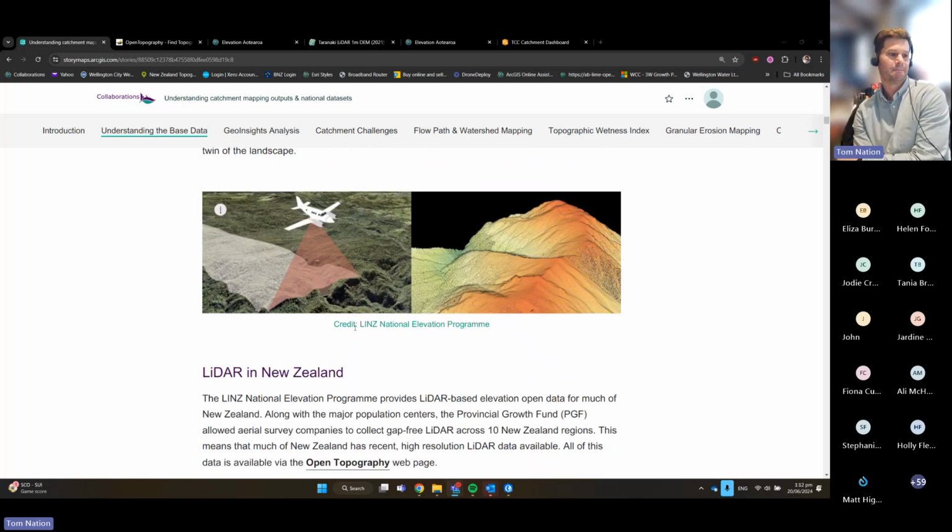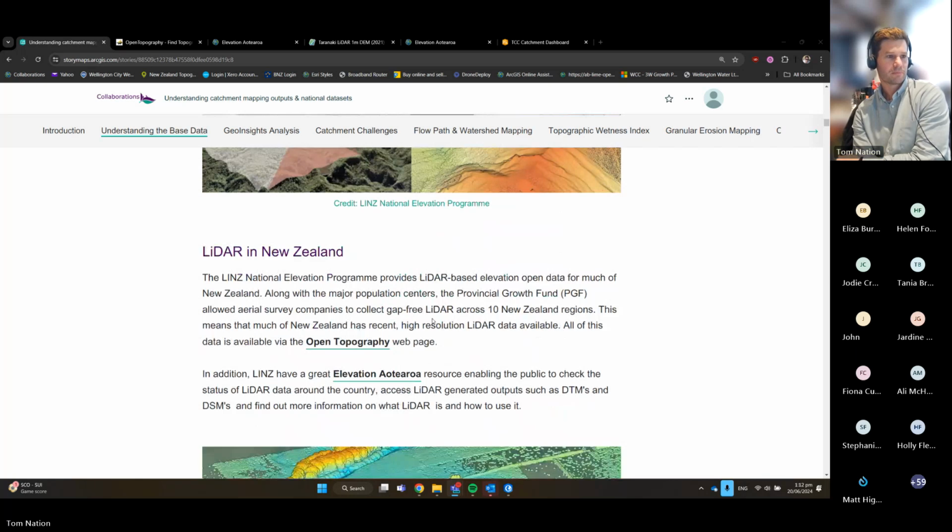And in New Zealand, as I mentioned earlier, the Provincial Growth Fund has injected some money and opportunity to capture a lot more of the country. Going back to that earlier image from 2020 to 2024, up to 80% is now covered in this really high resolution elevation information.